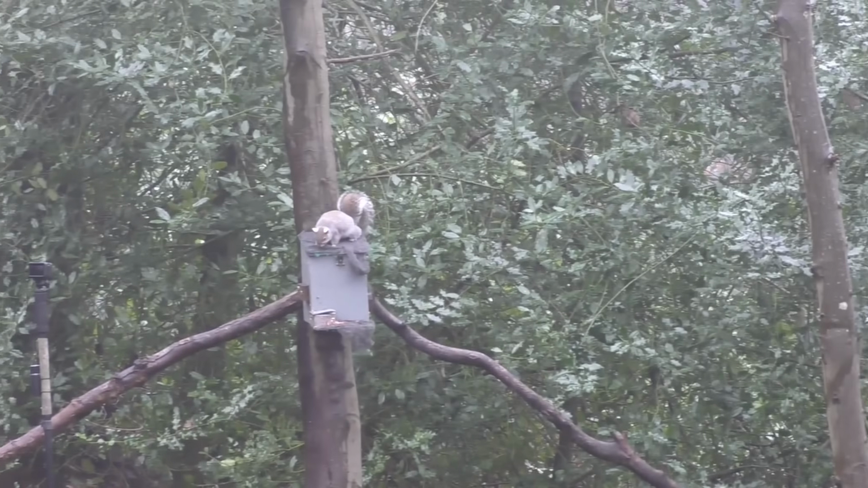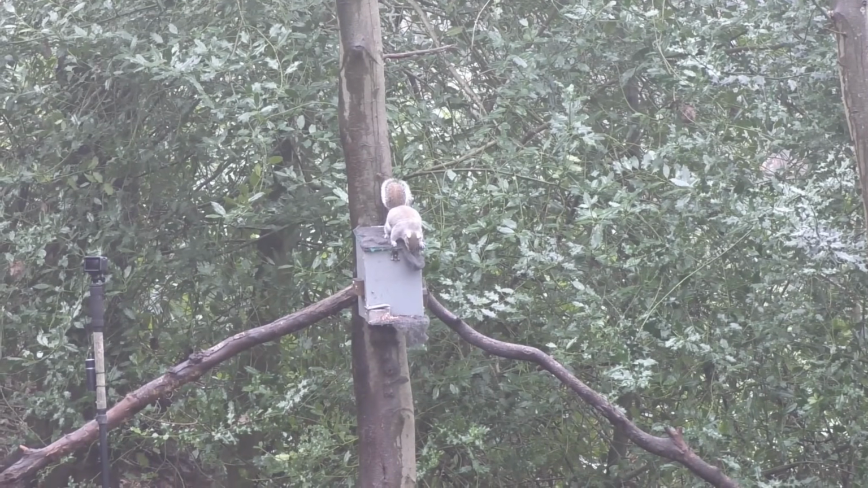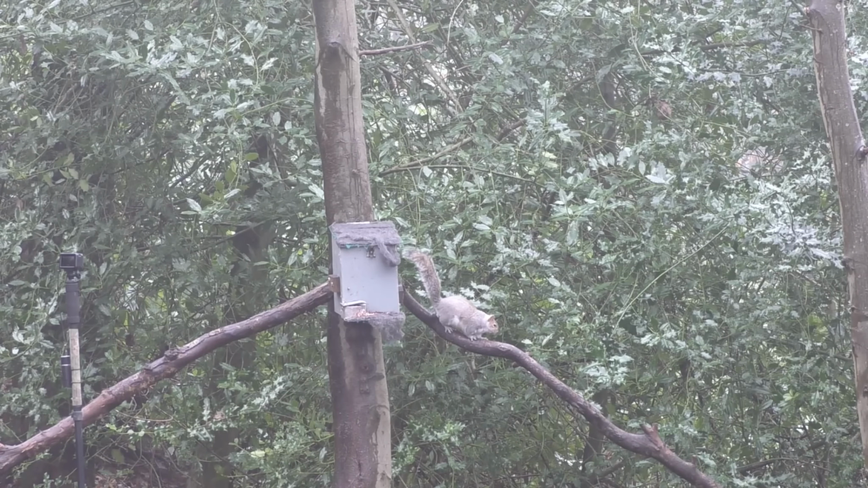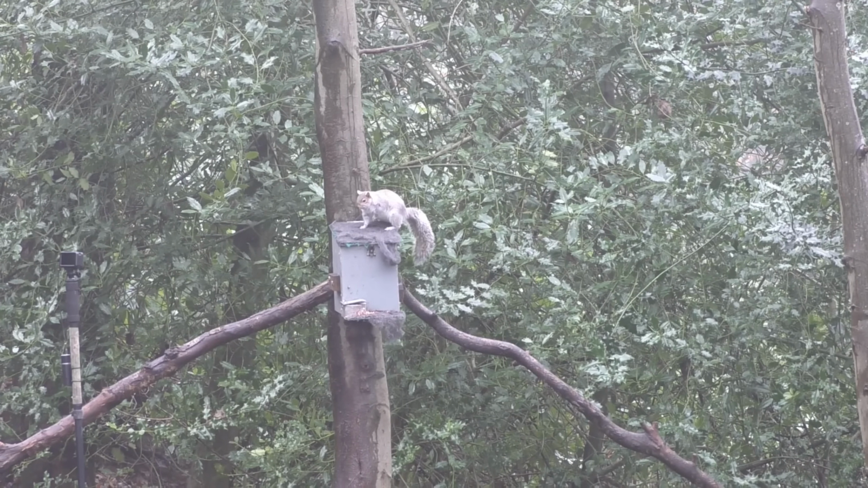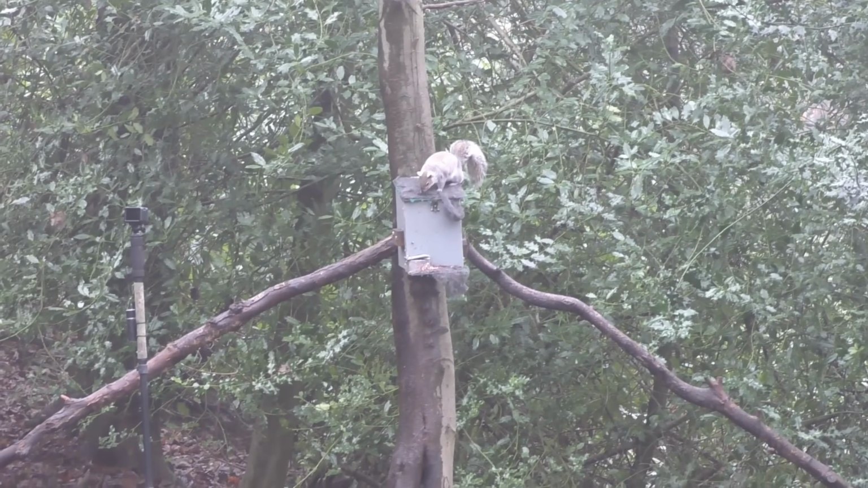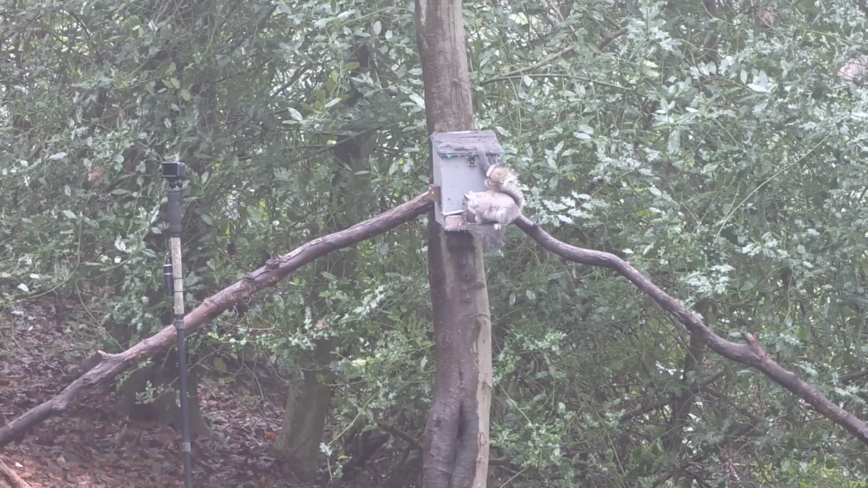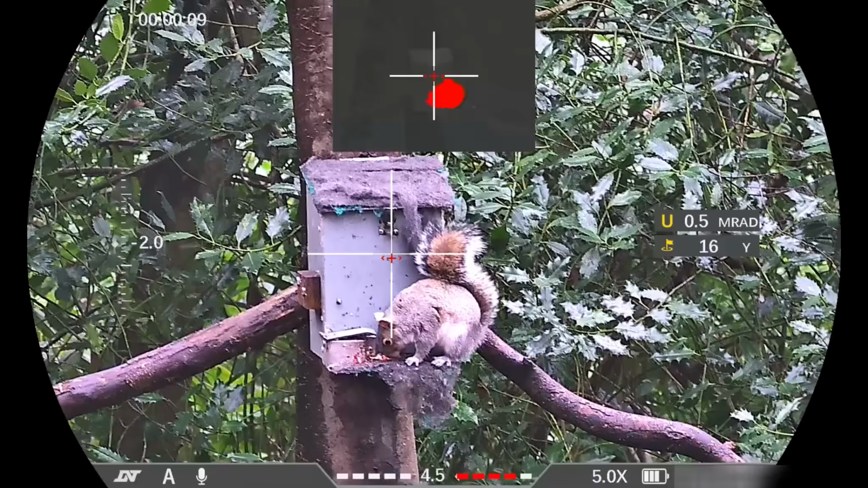So with one in the bag, we're now looking at number 2, and again, this one has come in relatively early. This is around midday. Don't really expect to see squirrels at this time. Generally they're early morning or late afternoon. You do get the odd straggler midday, such as this one, but we've had 2 already come in.